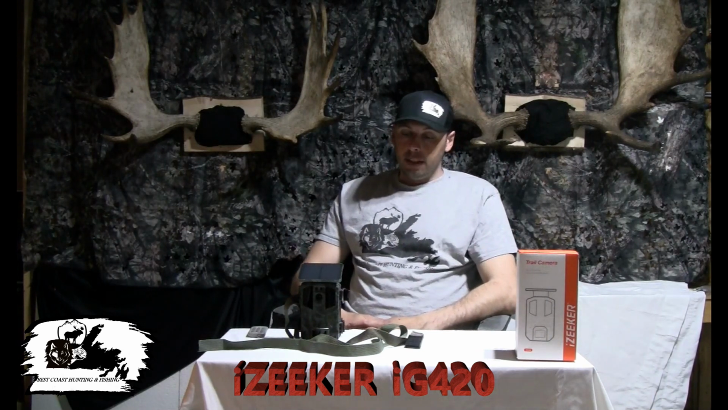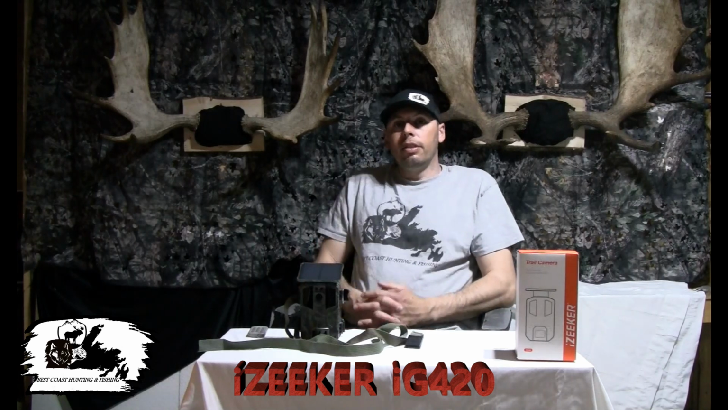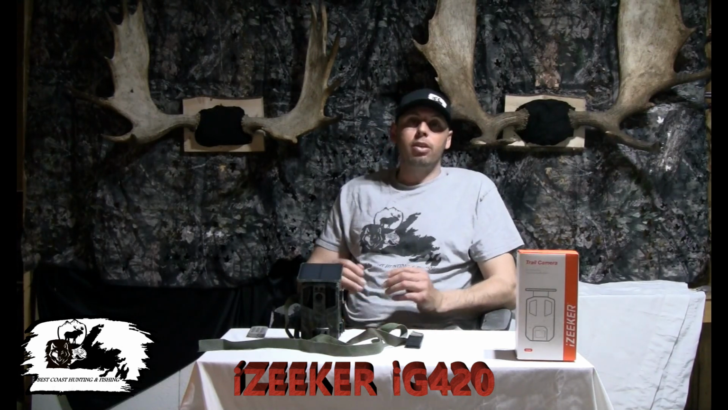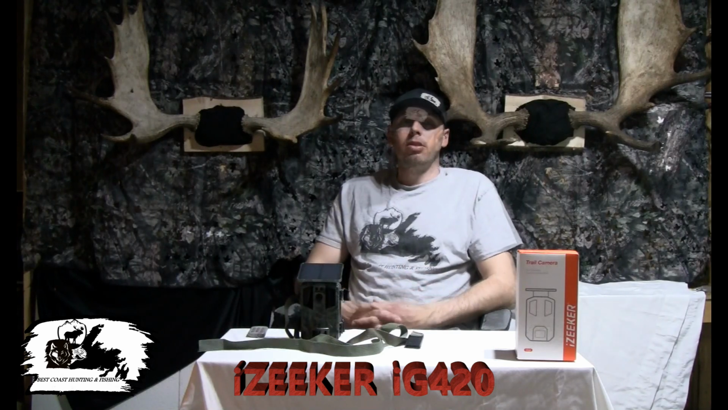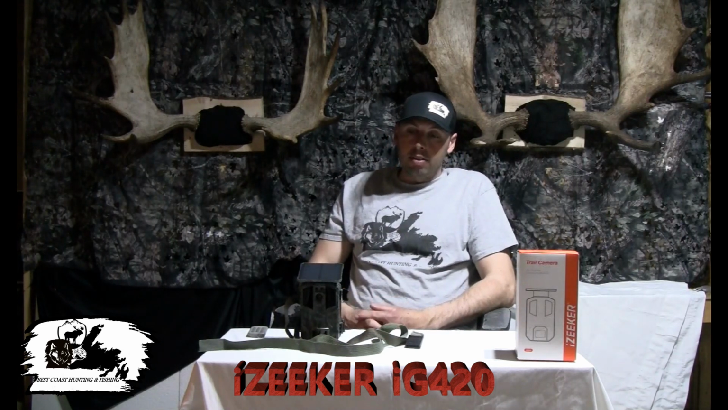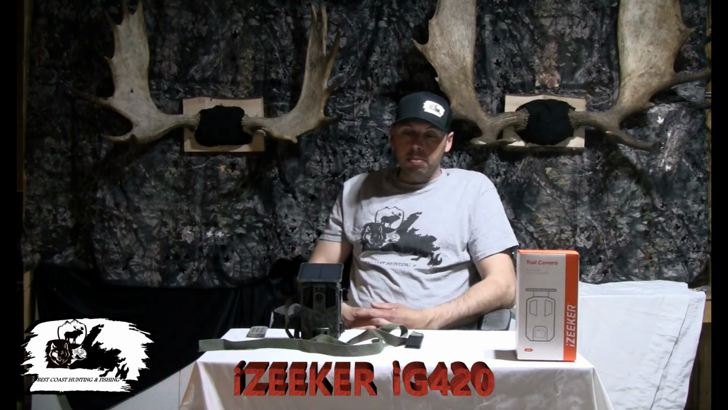Some of the disadvantages that I did find with this trail camera, there wasn't a lot of disadvantages. The biggest thing was probably the night videos. A little bit more clarity could be had in the night videos. So at the end of the day, this is a great trail camera. There's no doubt about that. I would definitely recommend this trail camera.